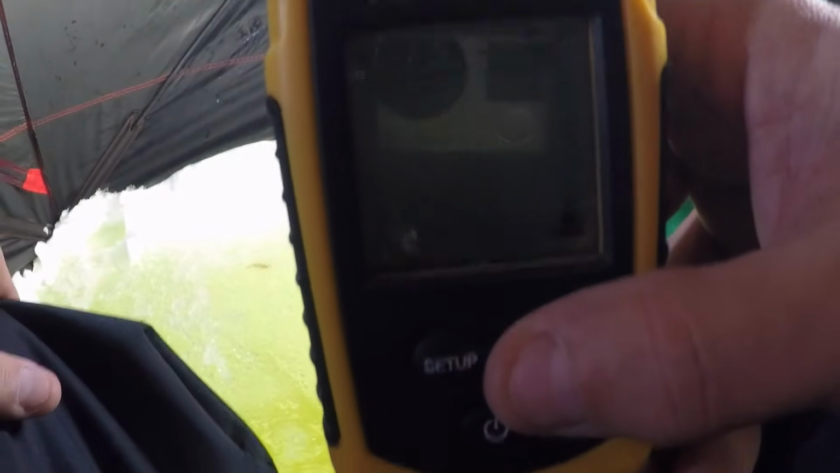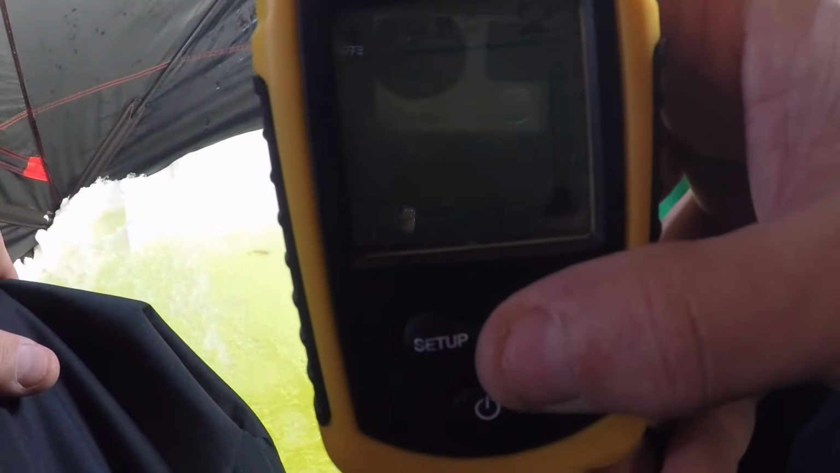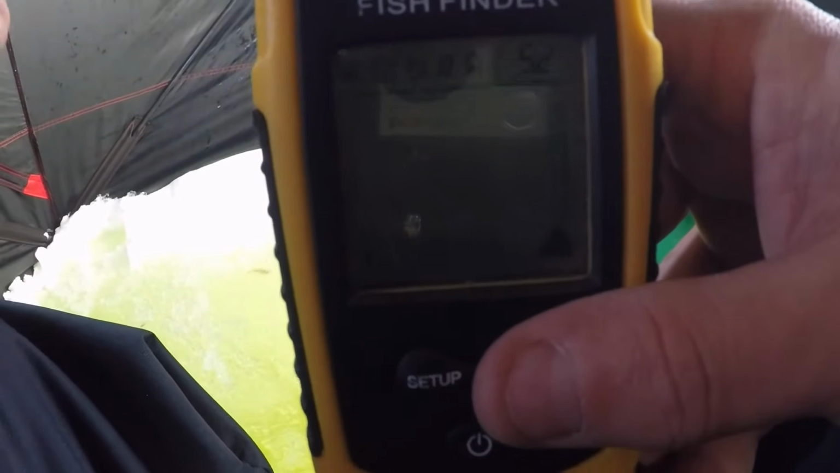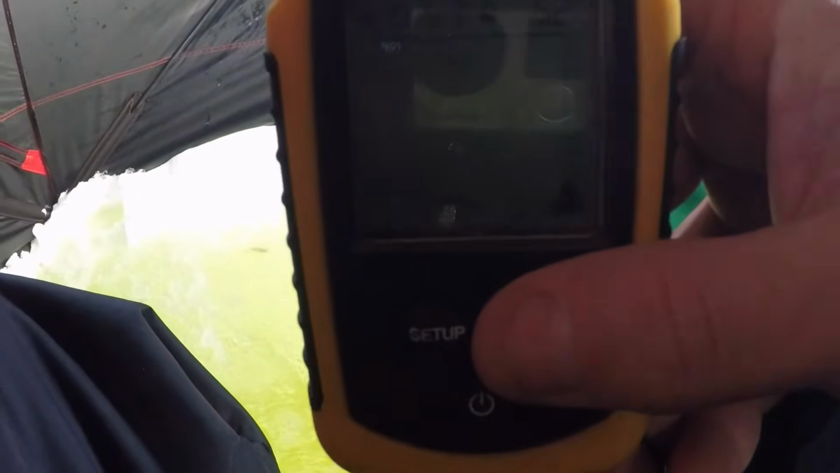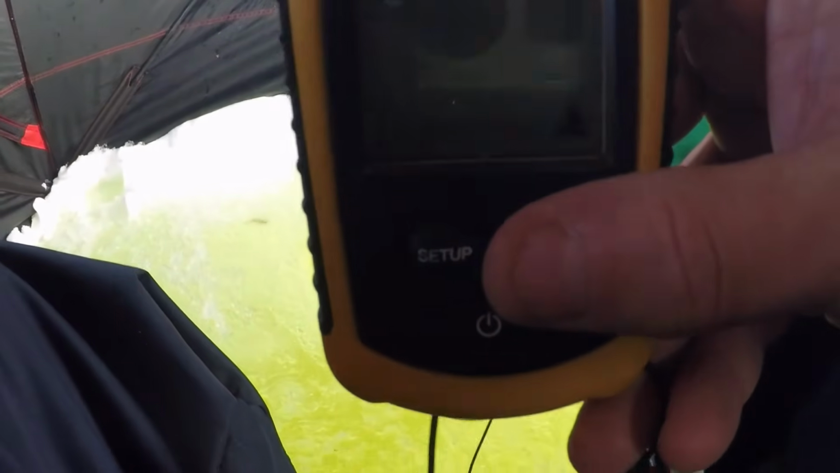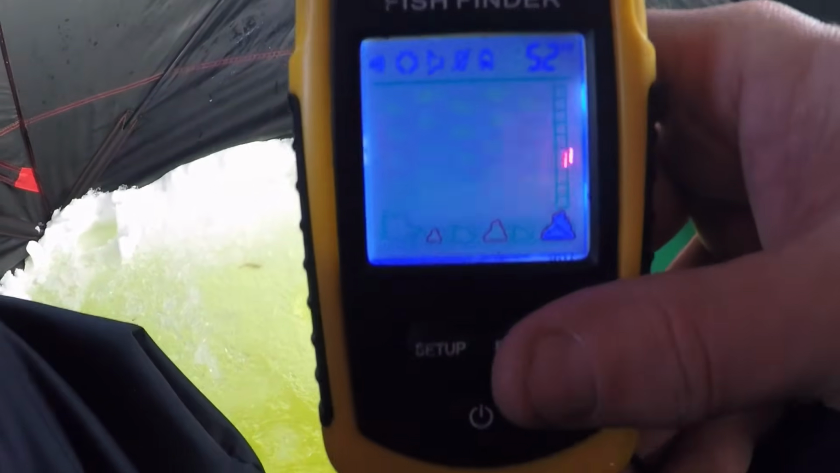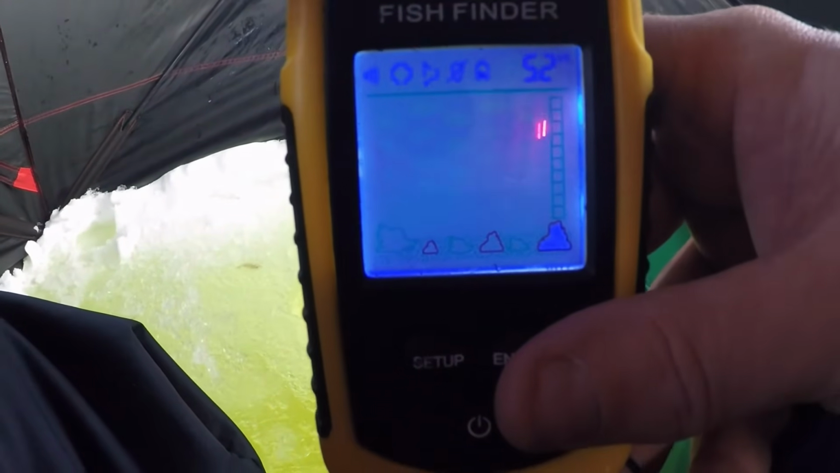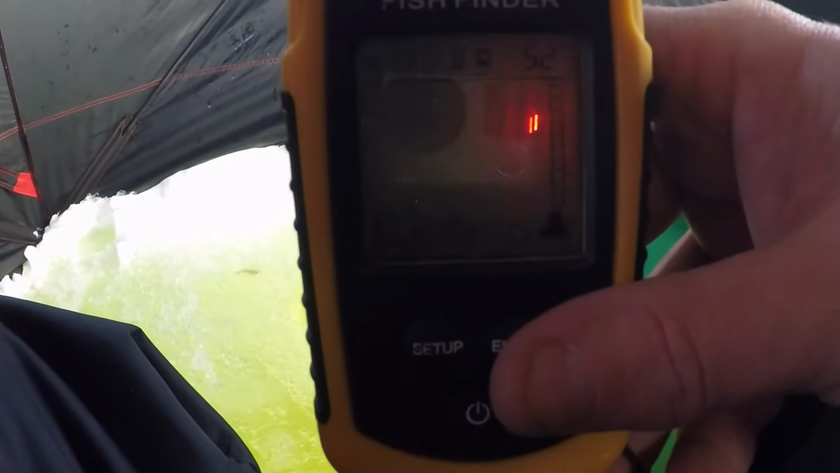It also could be, if you're in current, a rogue piece of wood or something going by. Sonar doesn't know whether it's a fish or not. Sonar just knows that, hey, there's nothing here, nothing here, nothing here. Whoa, there's something. And then this thing tells you that something just went by. Again, if you're using a big, heavy lure, that could be what it's picking up.